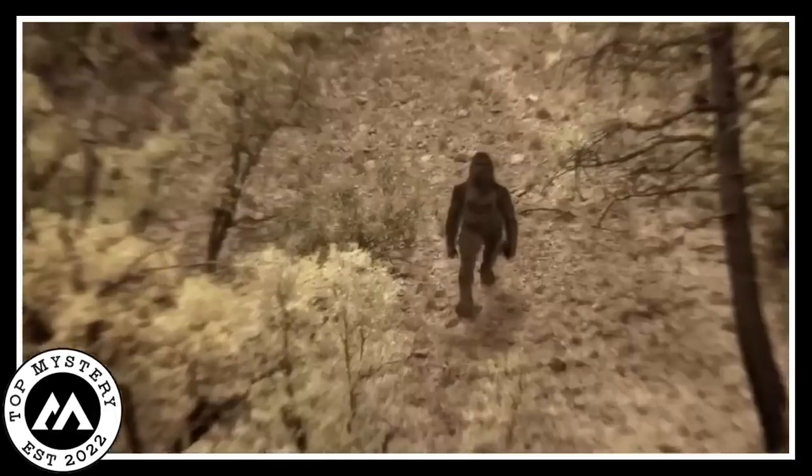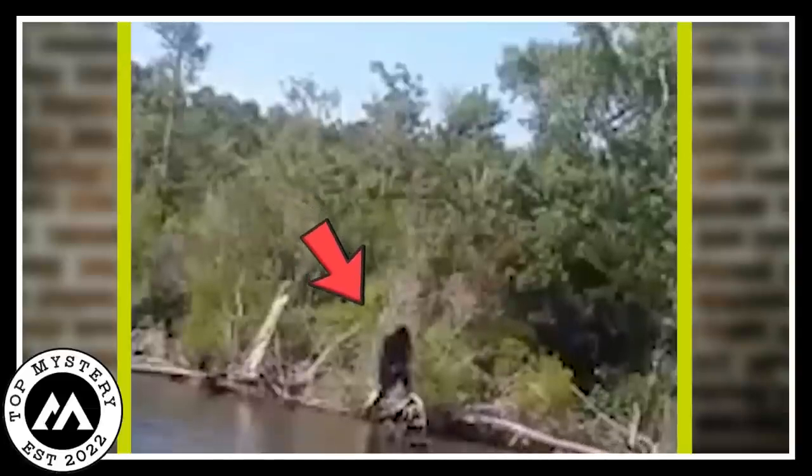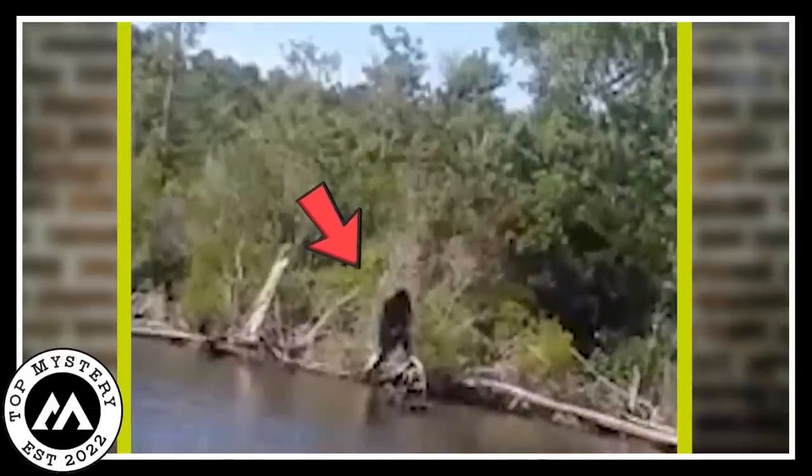As the news about Bigfoot spread, the community got nervous. People started worrying about how safe their surroundings were. The forest, once a peaceful place, now felt uncertain. Even the authorities couldn't explain why Bigfoot suddenly showed up.